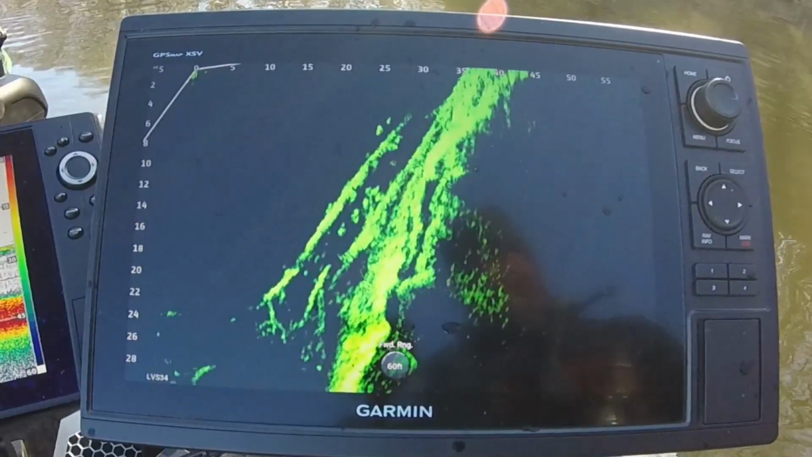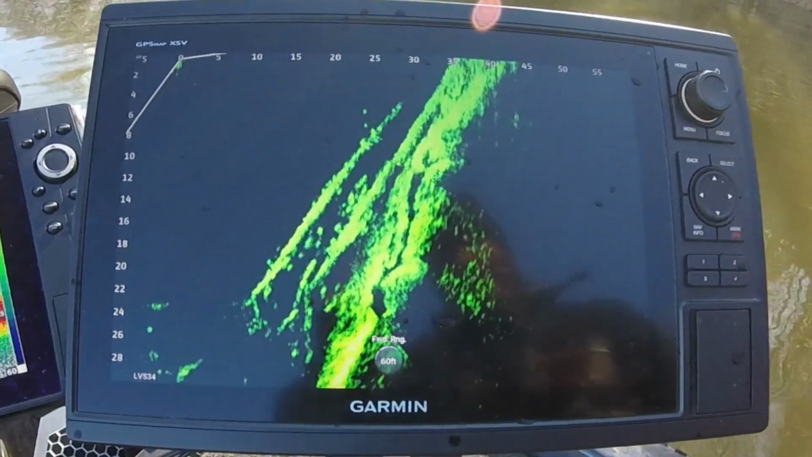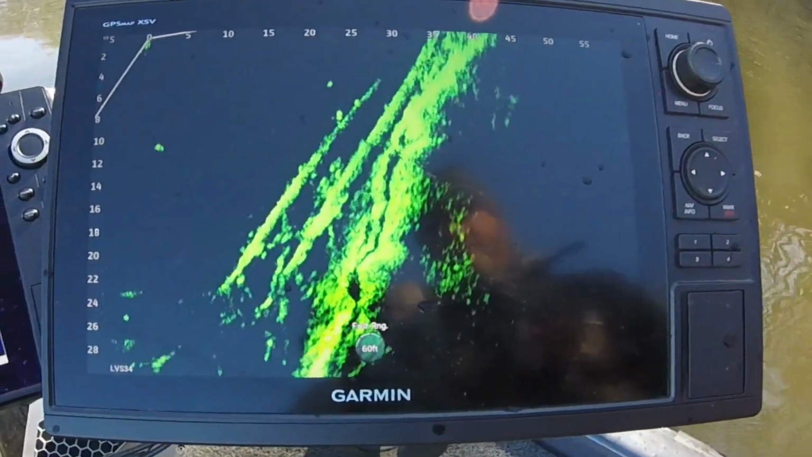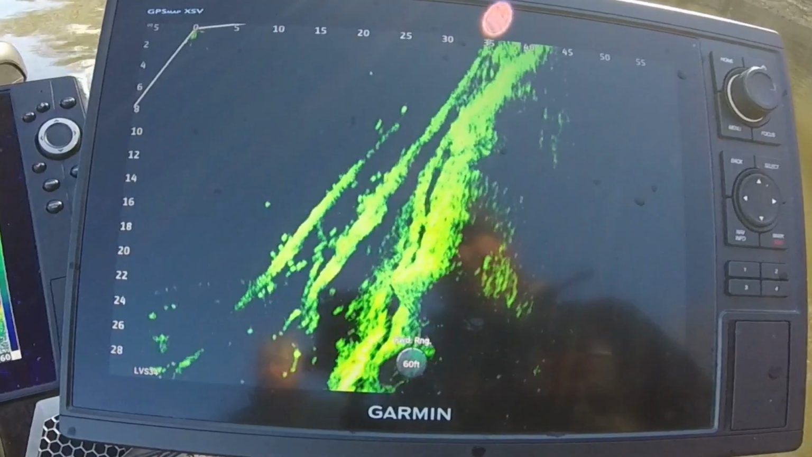That's probably one of the best looking spots we've seen today. It has been a typical post-front fishing day today. We're seeing a few fish and can't get them to bite. And every now and then you'll pull up to a tree and there'll be a few active ones.